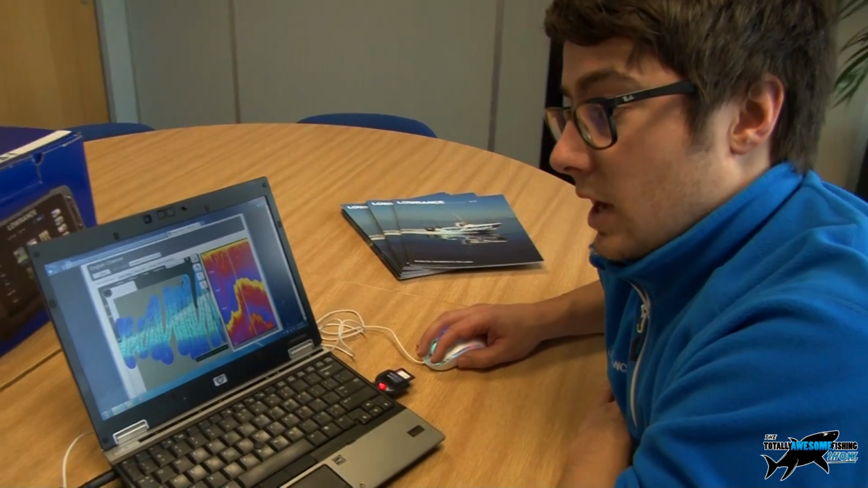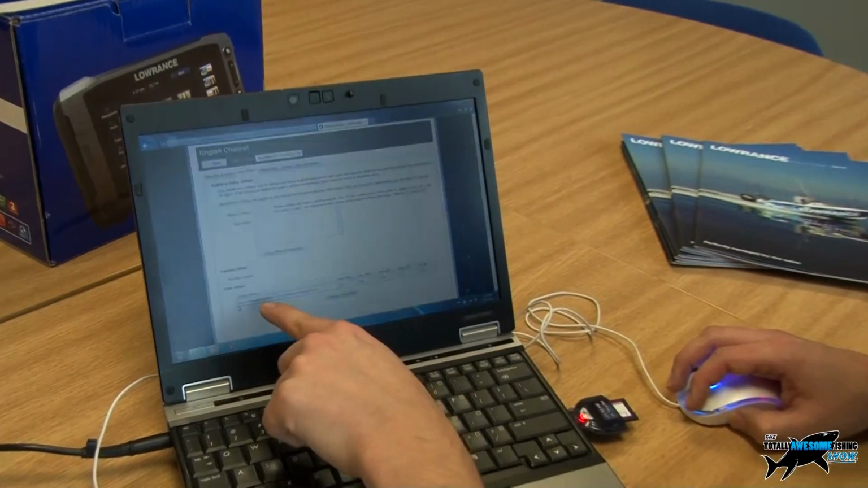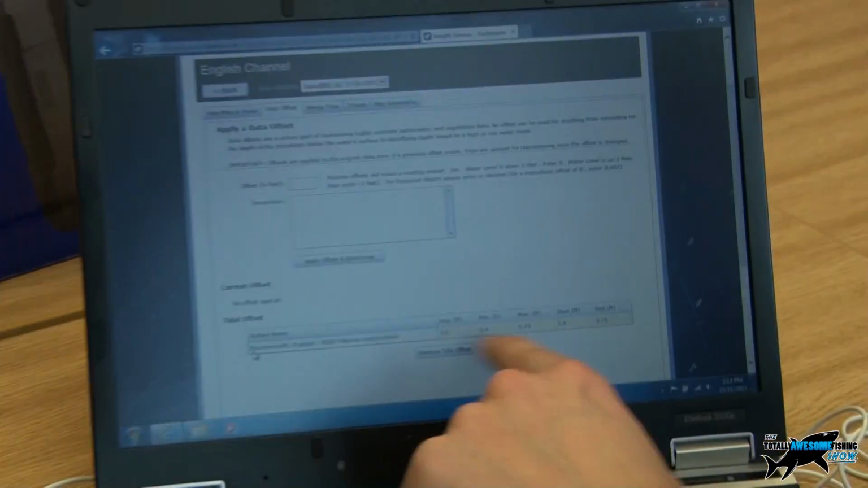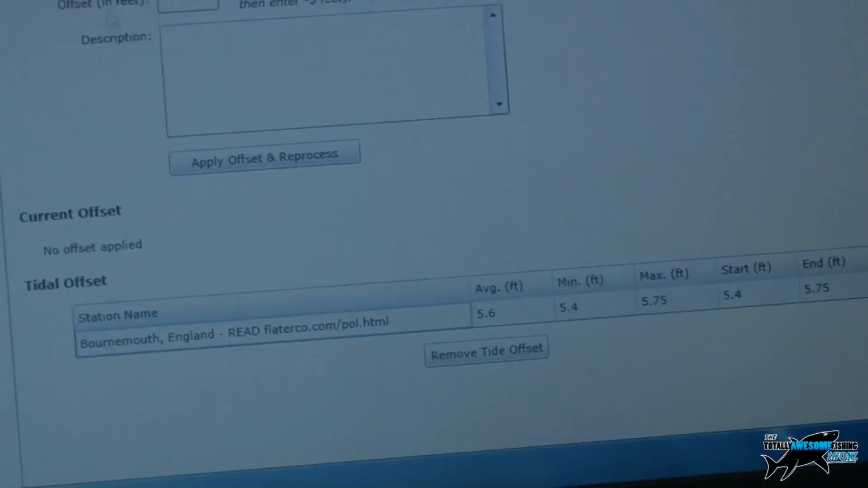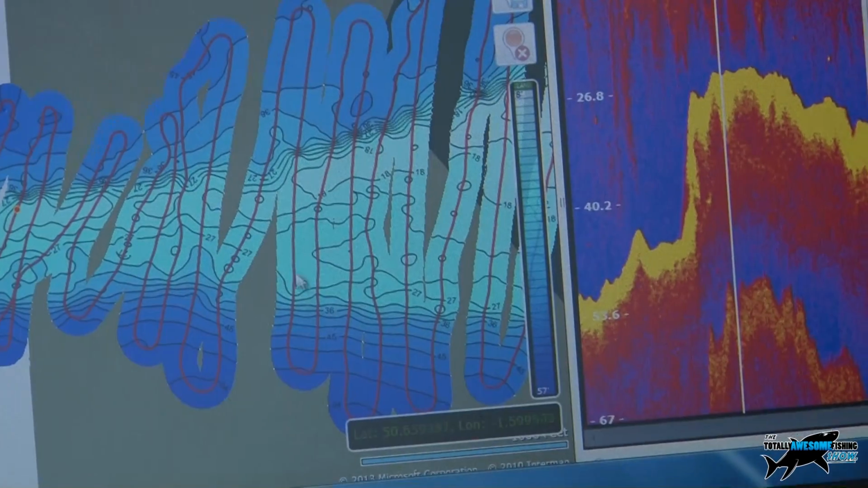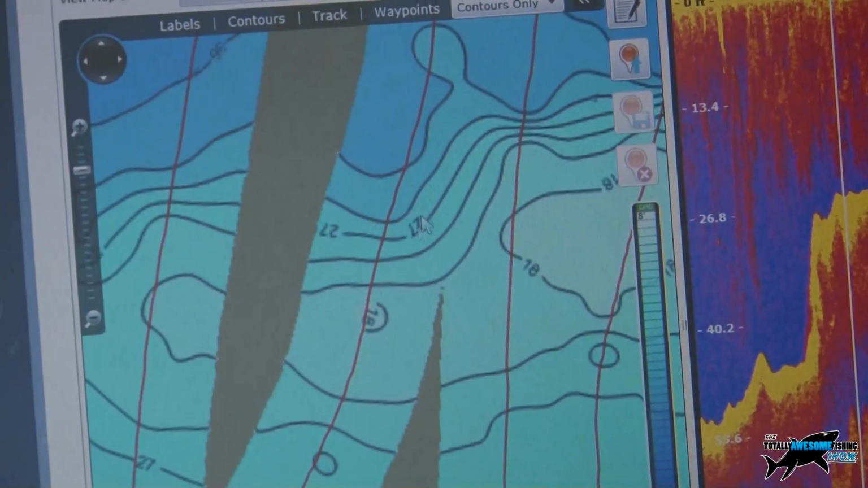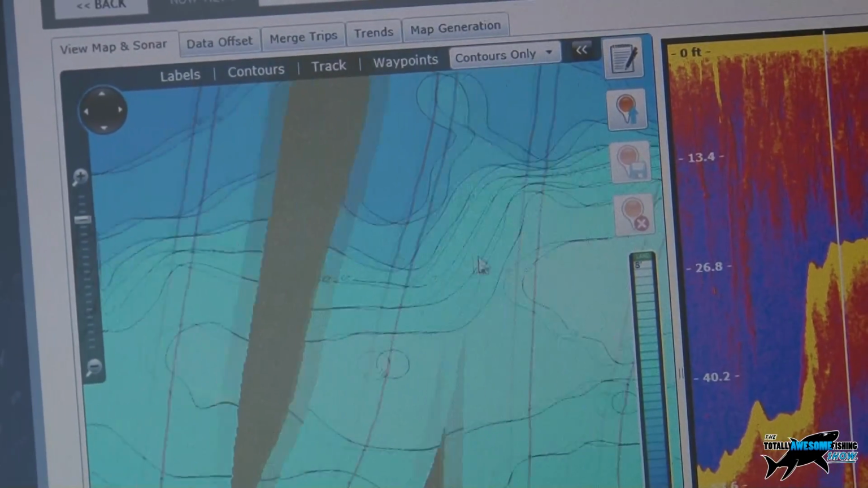So we have these data offsets here. It will automatically pick up the nearest tide station. So the more times you pass over and the more trips that you merge together, it's going to give a better average tidal reading for your spot depth. So you see, if we zoom in here, as well as the detailed contour information, we do have the spot soundings.